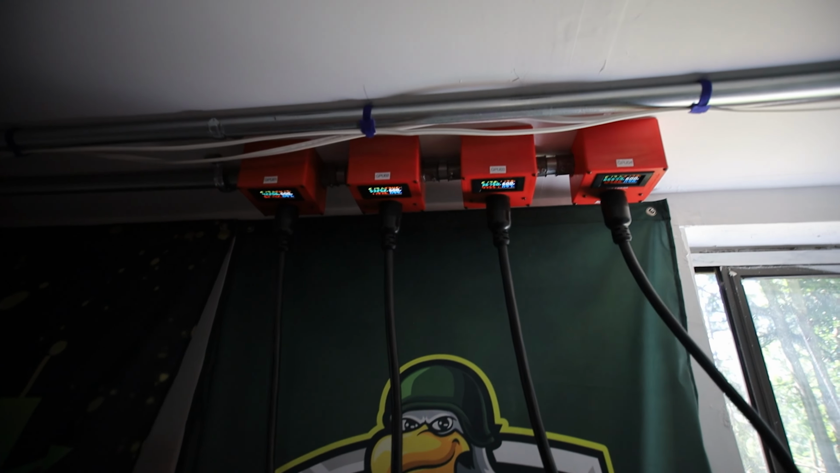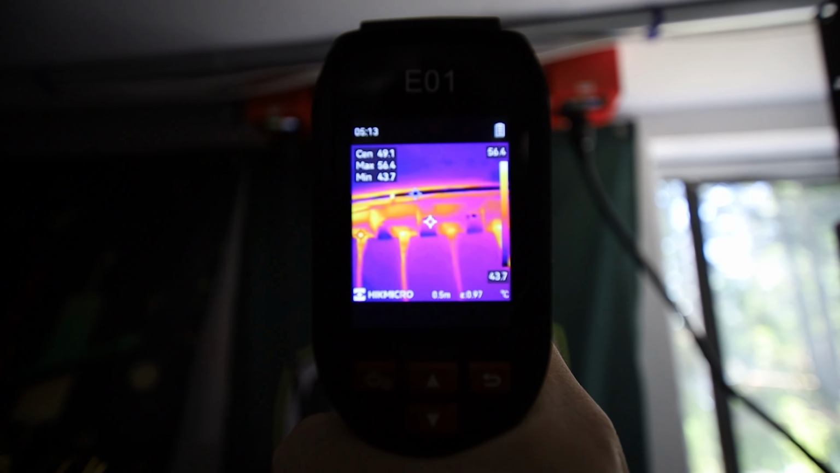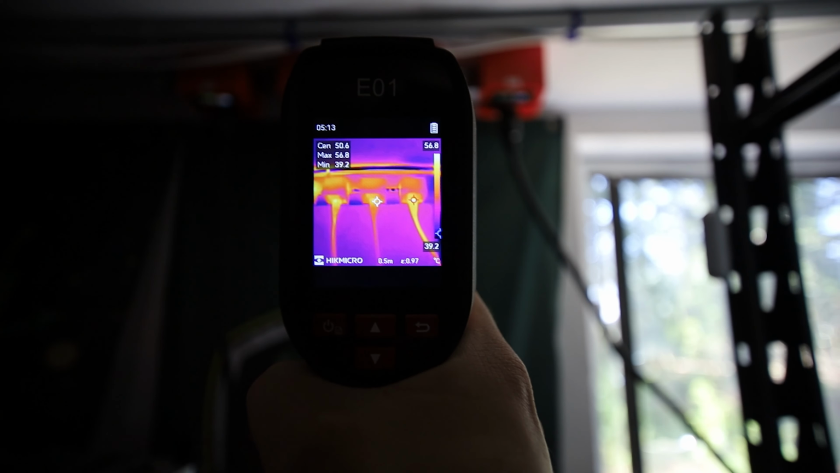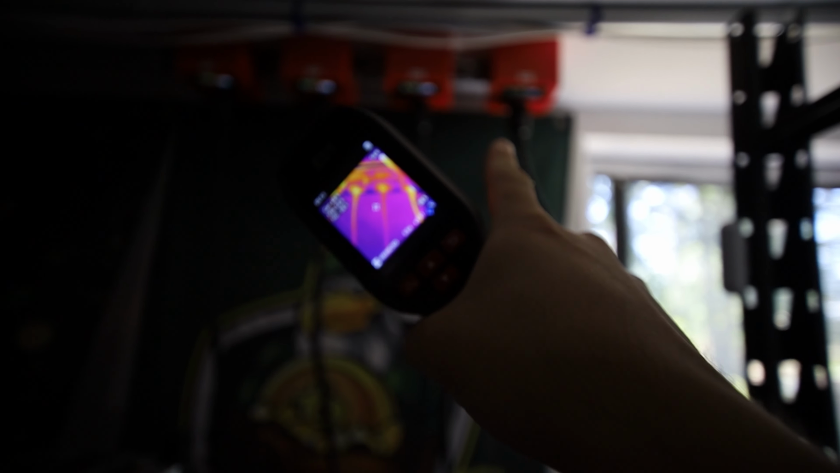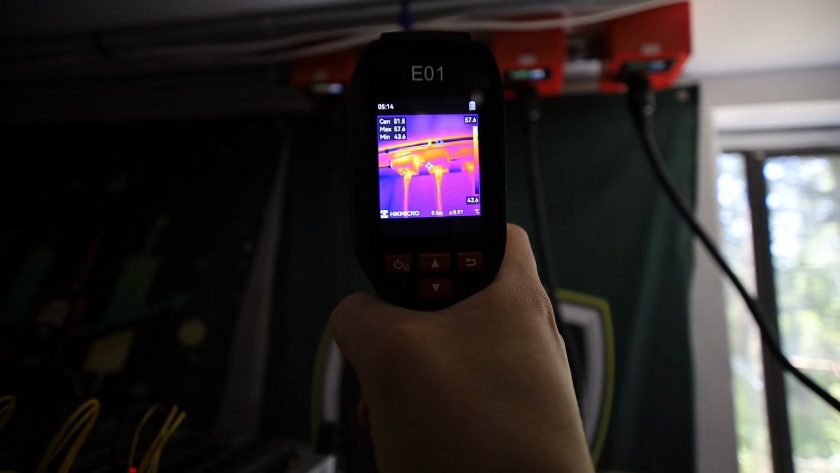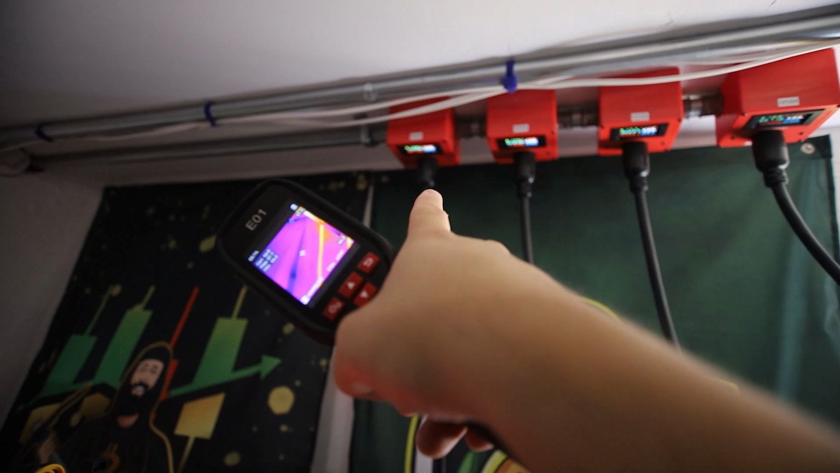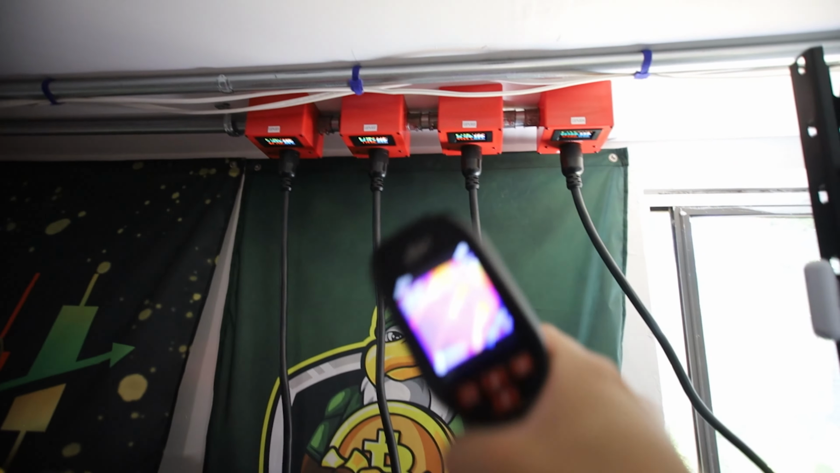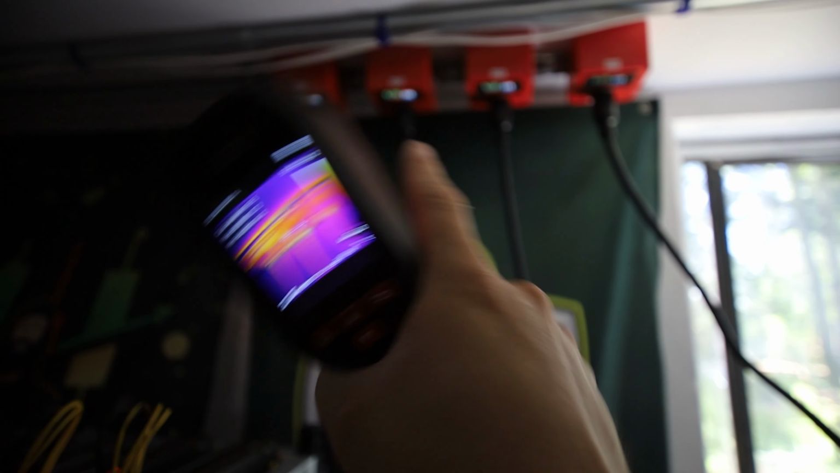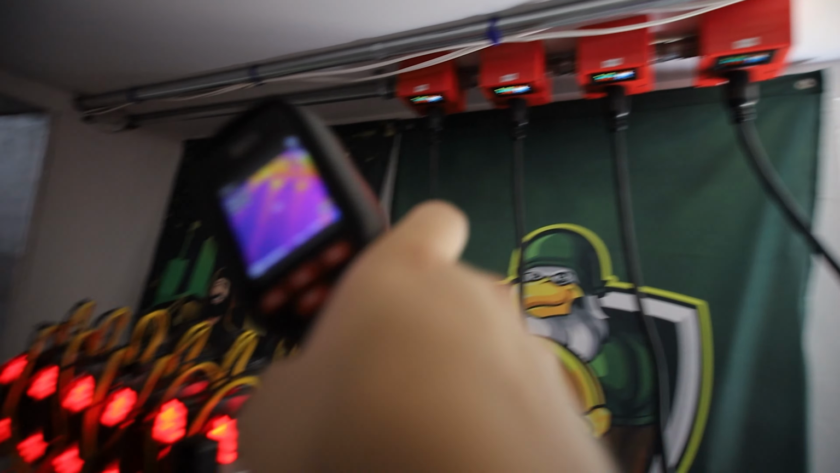All right, now the 240 volt 30 amp circuits. Looks like one of them is hitting almost 56 degrees Celsius, the one in the corner, right at that point there. The rest of them are all under 57. Oh, the one on the very left is 57 degrees Celsius. That's pretty hot. But I think breakers and that kind of stuff can go up to, don't quote me on this, 100 degrees Celsius. So I think I'm good. I'm under 60 degrees on these connections here.